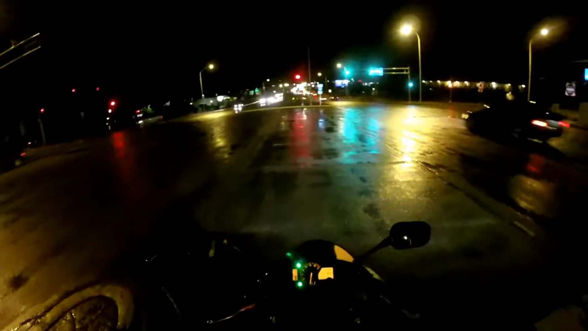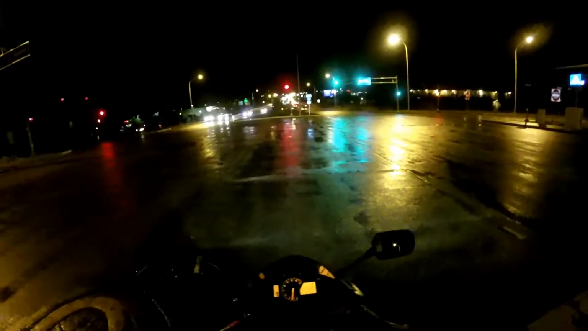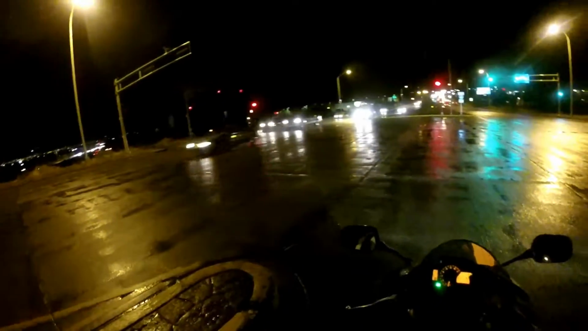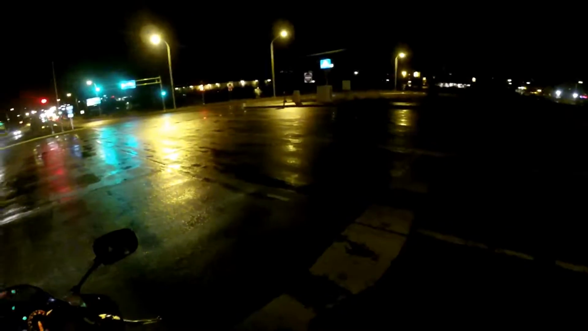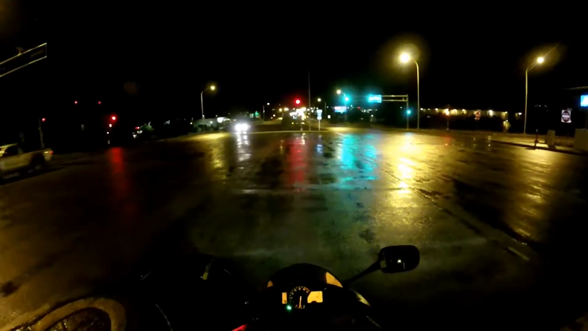So again, I pulled up here, you can see not a whole lot of paint left on the ground, and I'm just hanging out. Looking through the turn, I'm going to try to stay off the paint again, take it nice and easy, try to keep the bike as upright as possible. And thankfully it stopped raining.